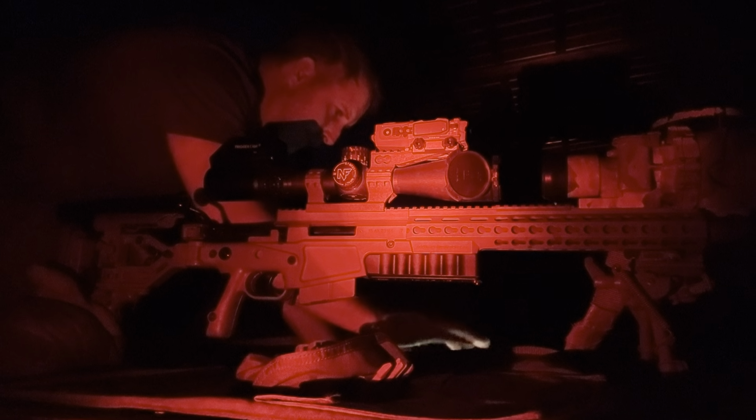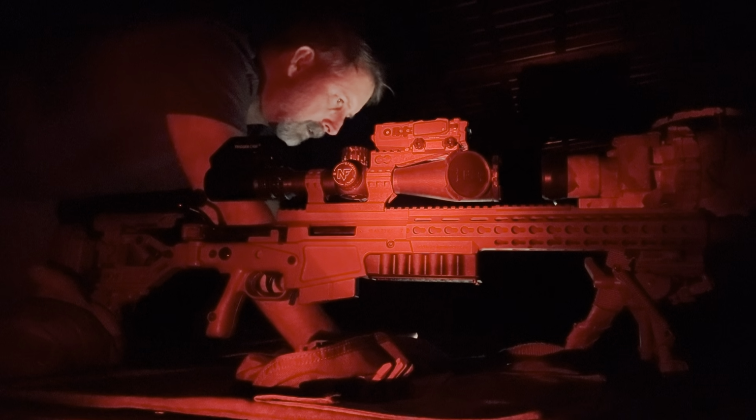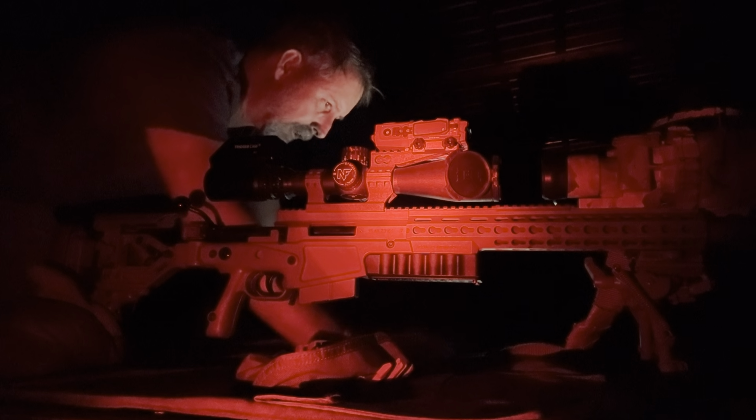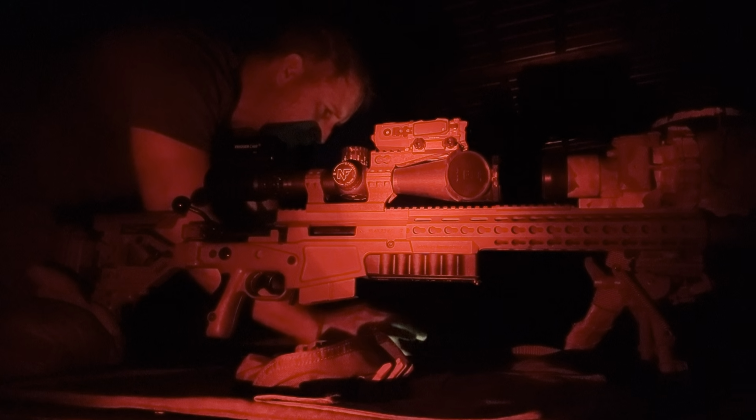And again, doing everything without any kind of vision, right? Gotta get used to doing stuff at night. Although we've got all this light with the tablets and cameras and everything else. The owls are out. I don't know if you can hear that or not, but I got some owls.